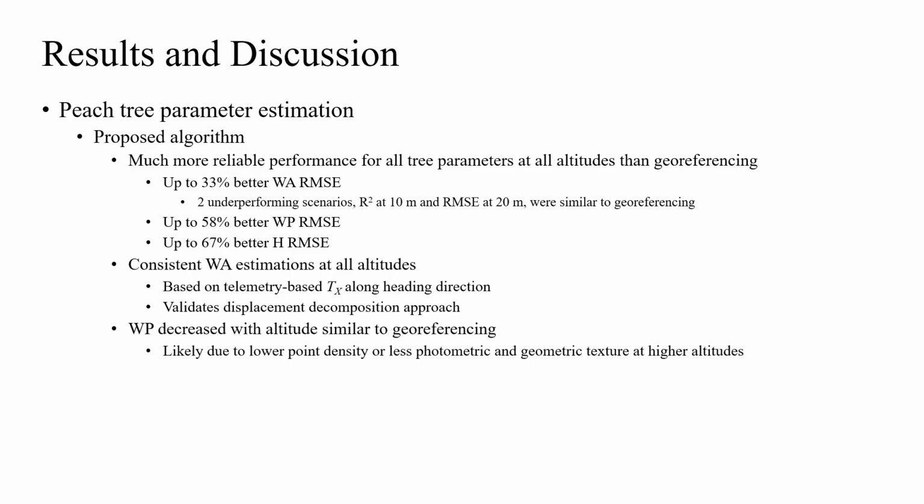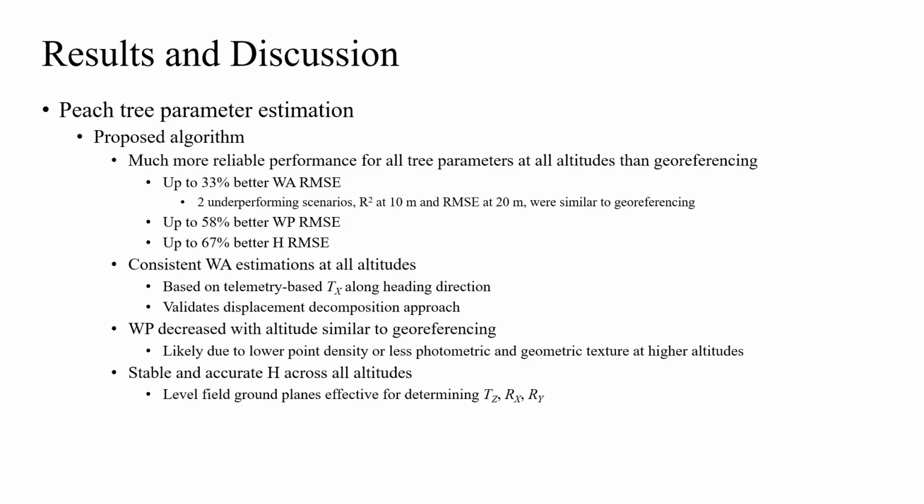The stable and accurate H estimations across all altitudes by our proposed algorithm implied that level field ground planes in LiDAR frames were very helpful in determining the transformation parameters TZ, Rx, and Ry. Meanwhile, it is also because of the reliance on ground planes.